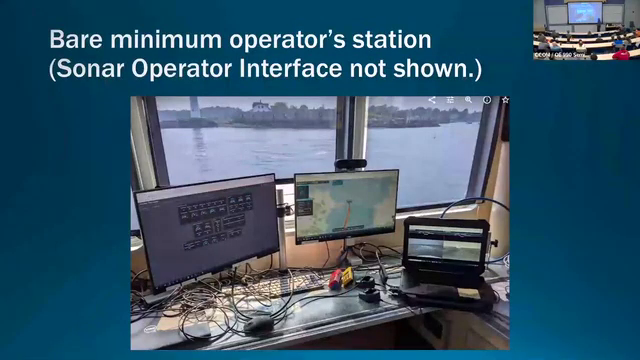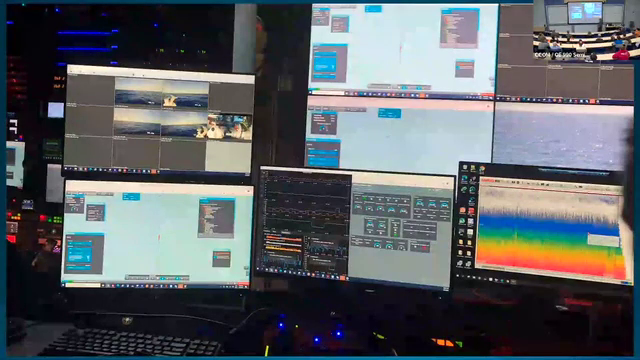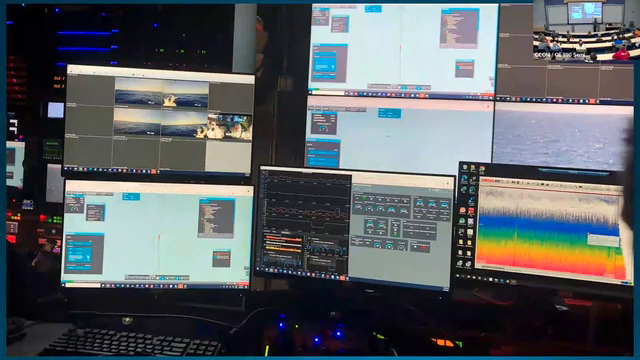Great. So this is kind of a bare minimal operator setup, but this is not really enough, in my opinion. So you've got maybe a little screen for some camera images, and the HMI, which is the sort of map display for operating, and the telemetry system for looking at all the details, the data streams coming in. But what we do is something a little more elaborate than that.